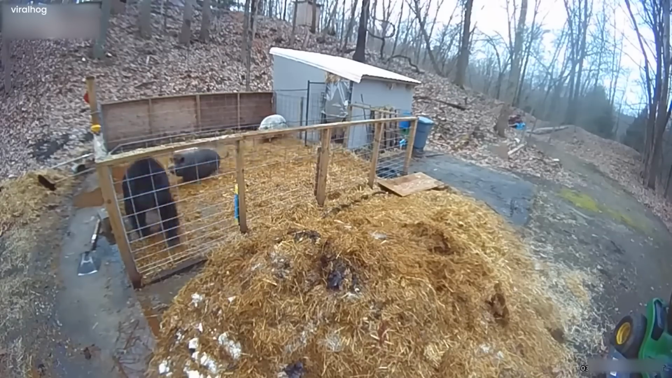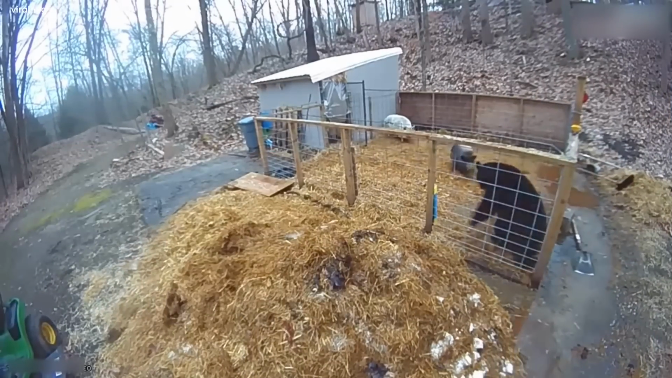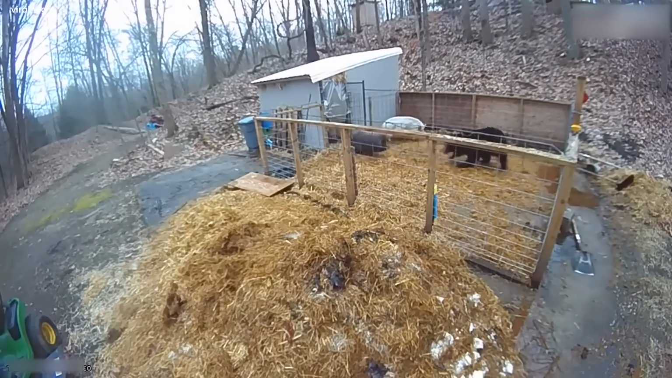The cunning and hungry bear didn't lose hope and kept trying for another invasion. This time, it didn't let the pig get the better of him and jumped straight into the cage, attacking the pig.